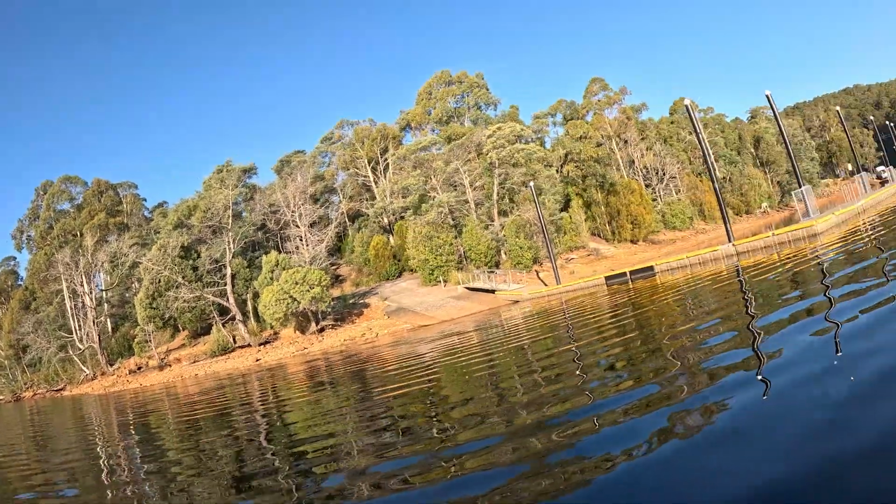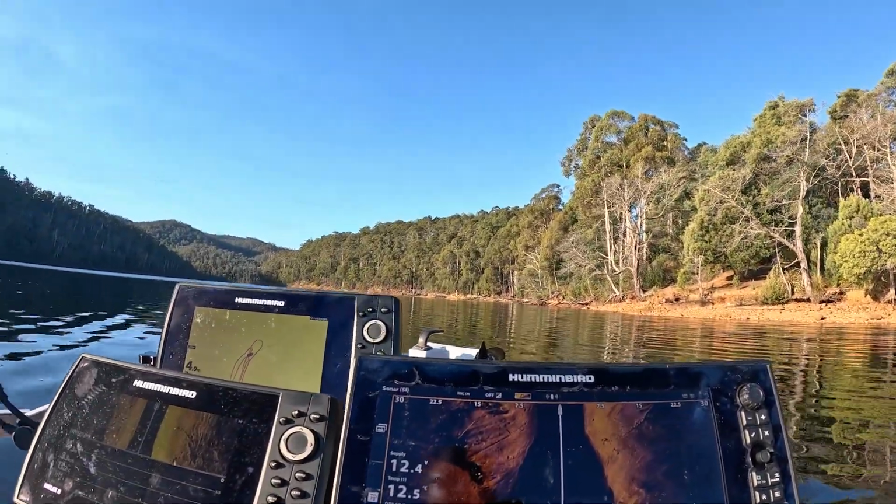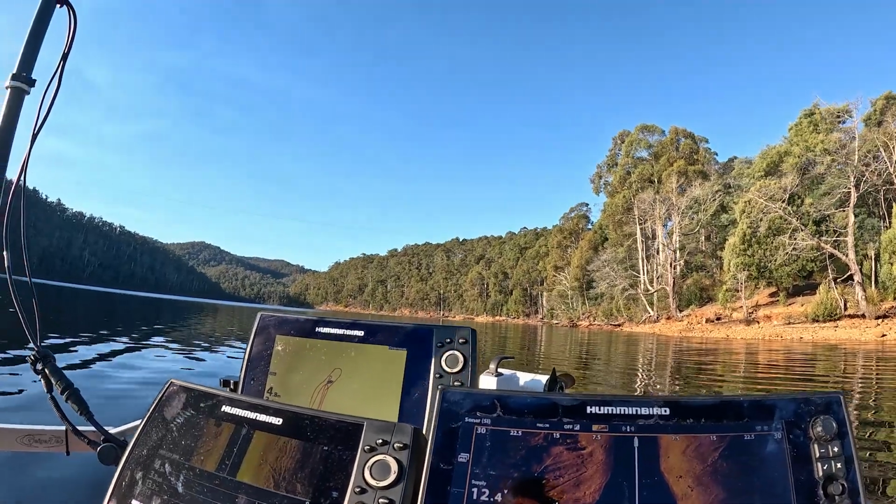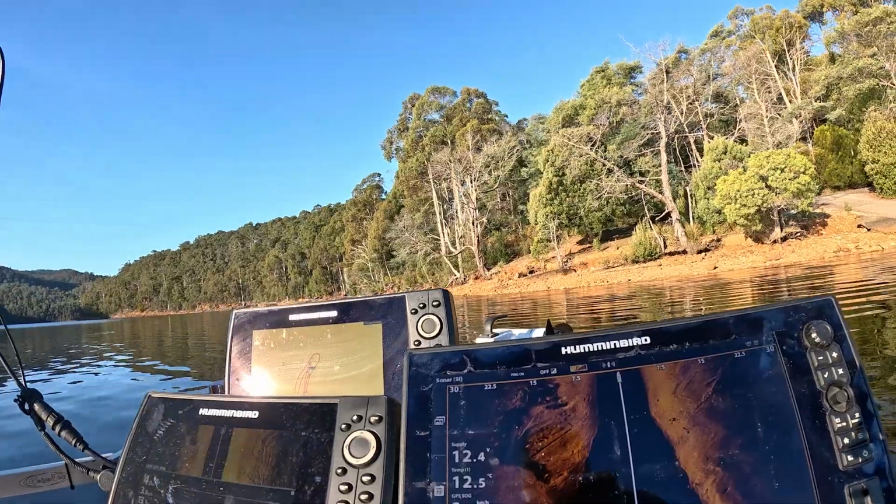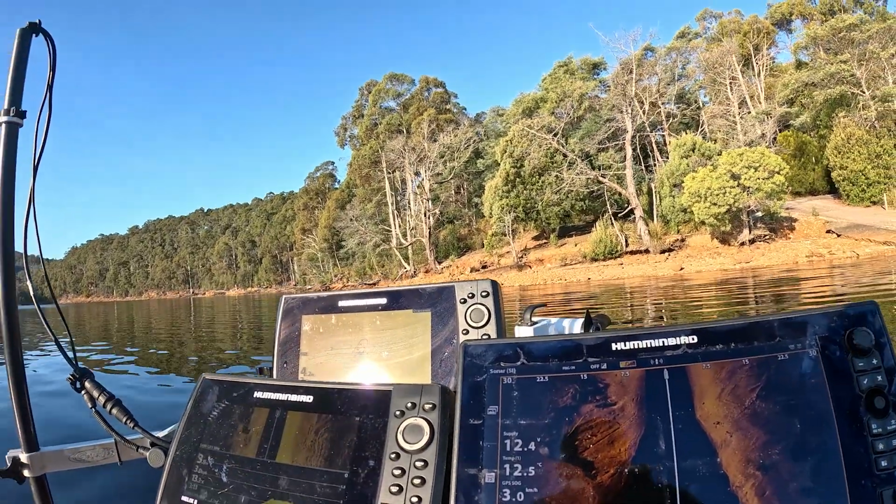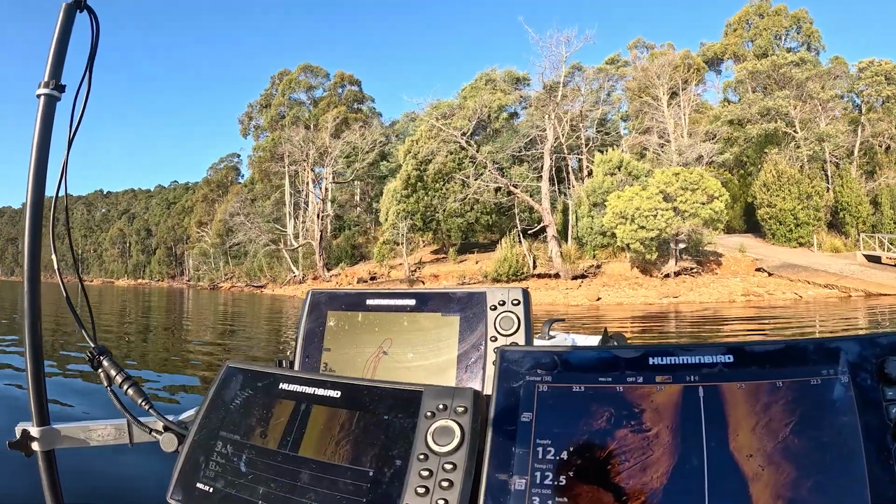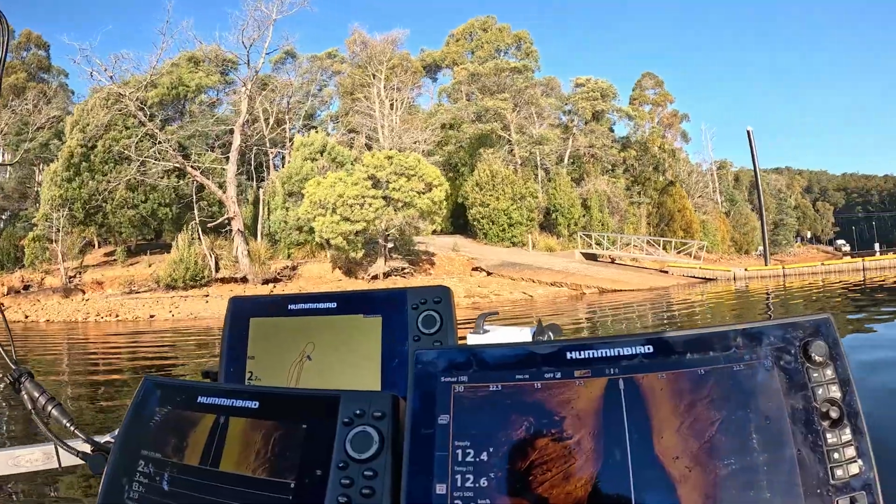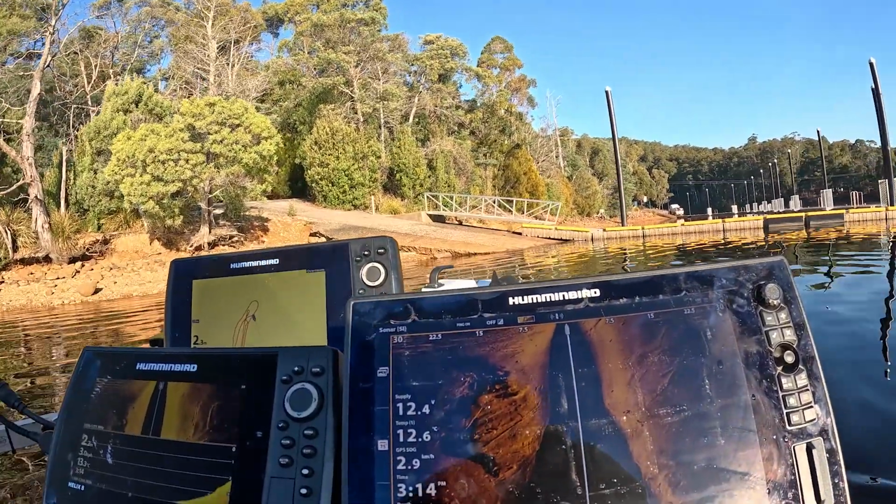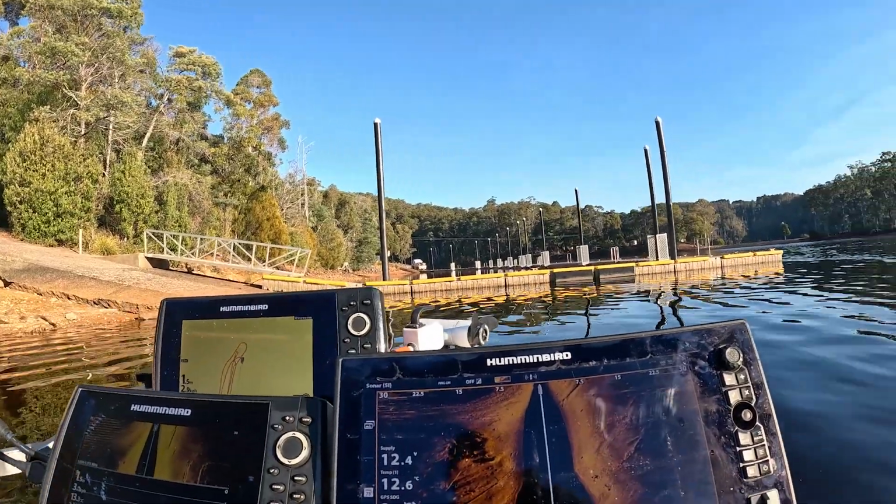So even coming down this one, it's not going to go a long way, I don't think. Kicking around, getting pretty shallow. 2.5 meters. It still does drop quite a long way off.